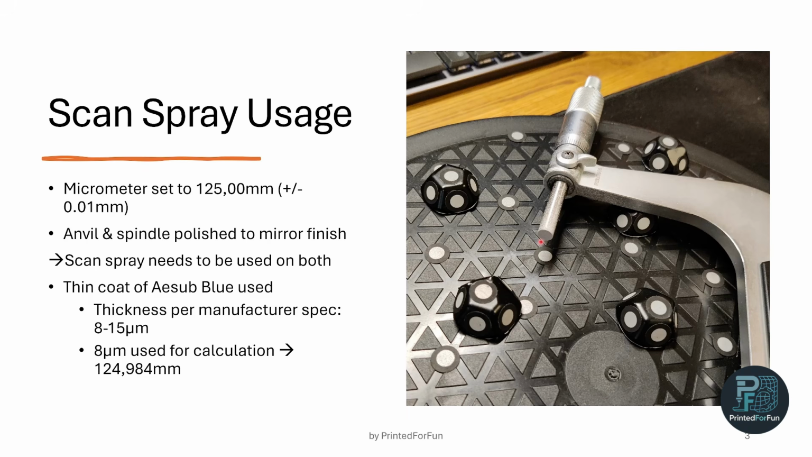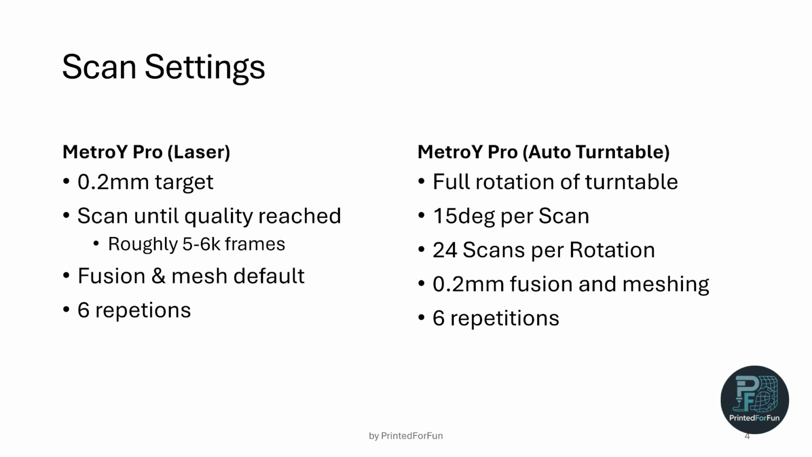The micrometer itself is calibrated to 125.00 millimeters plus minus 0.01 millimeters, but the scan spray of course adds thickness. Per manufacturer spec, this thickness is roughly 8 to 15 micrometers. So I added a thin layer, used the lower value of 8 micrometers, and simply subtracted 2 times this value since it's on both sides.